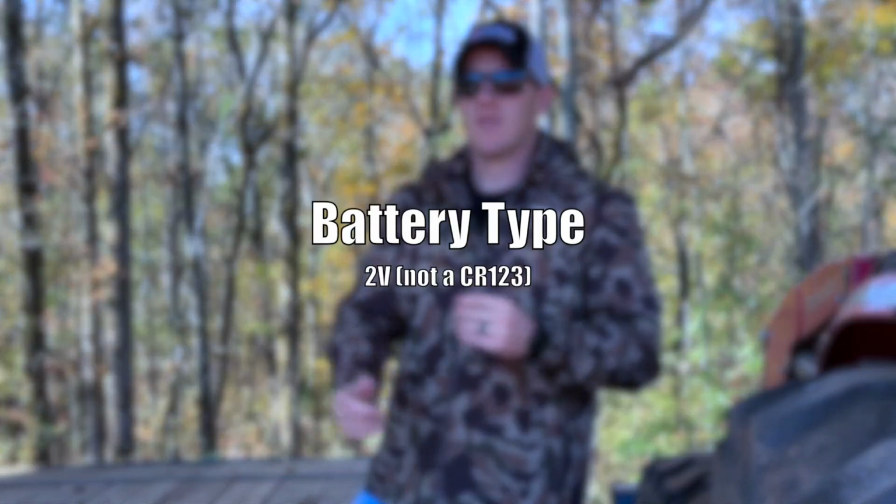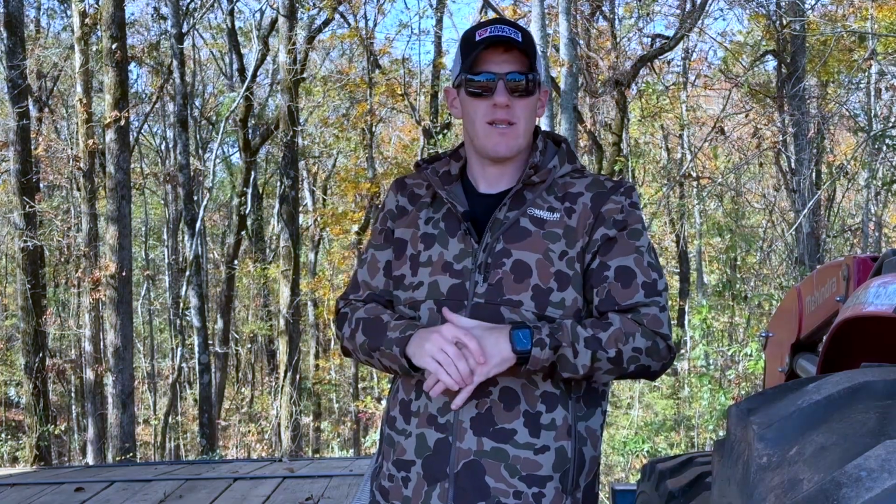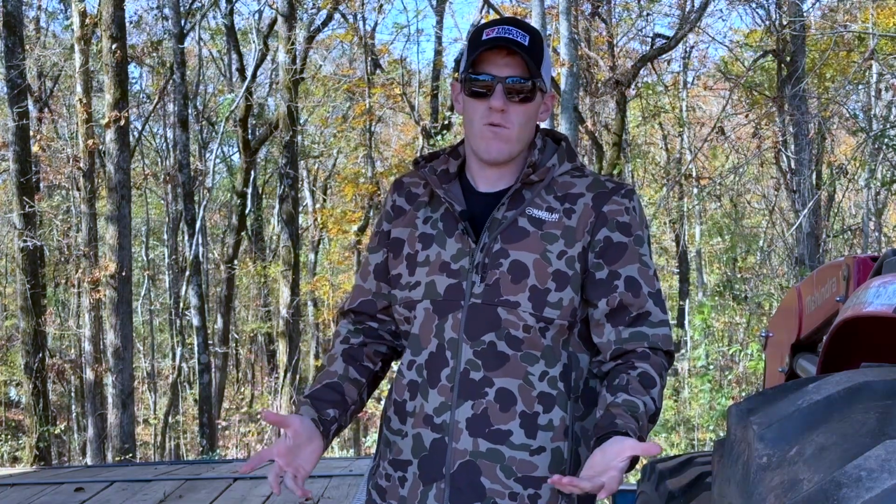The Infitac takes a non-standard battery. You can find them on Amazon and places like that, but you're not going to find it at Walmart. Basically, it's not a CR123. I'm guessing they had to do that because of the size, how small they had to make everything. So it takes like a 2-volt battery or something. It's like a 123, just smaller. So that's kind of a downside. I would rather have a 123 because it's common for everything else, but I can see why they had to put a smaller battery in there.